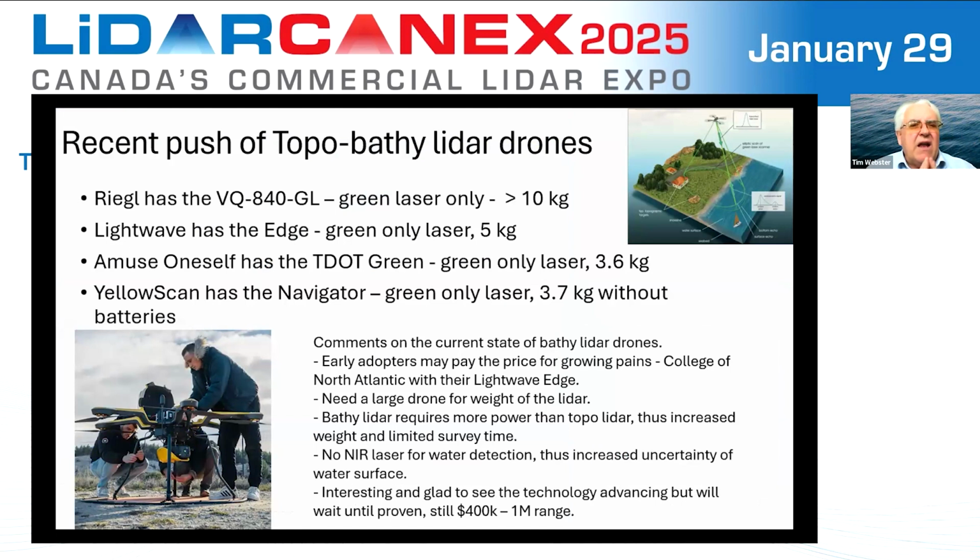Here is a last slide on the recent push for topo-bathy LiDAR and drones. Now, RIEGL have had their VQ-840-GL for a while. It's a green-only laser. It's greater than 10 kilograms. Then we have Lightwave has their Edge sensor.